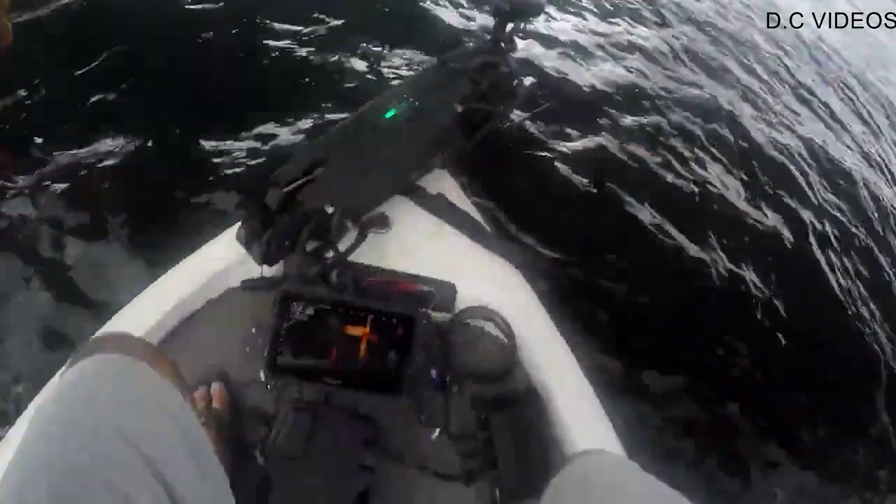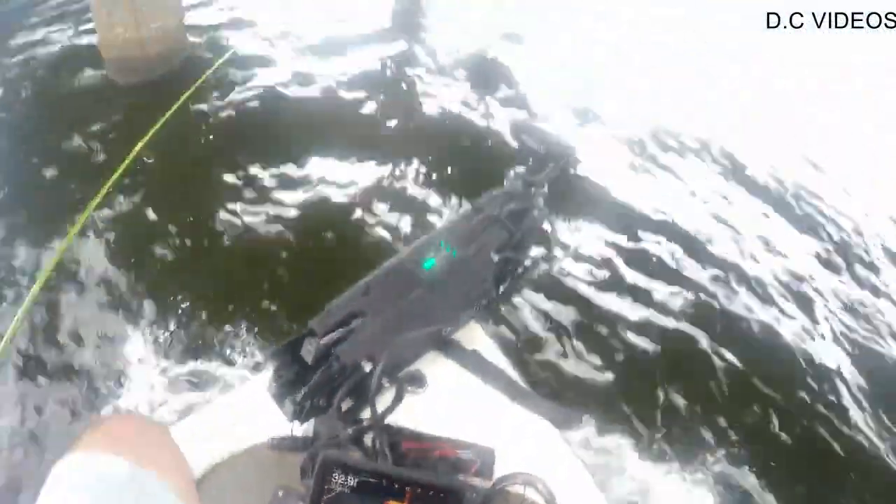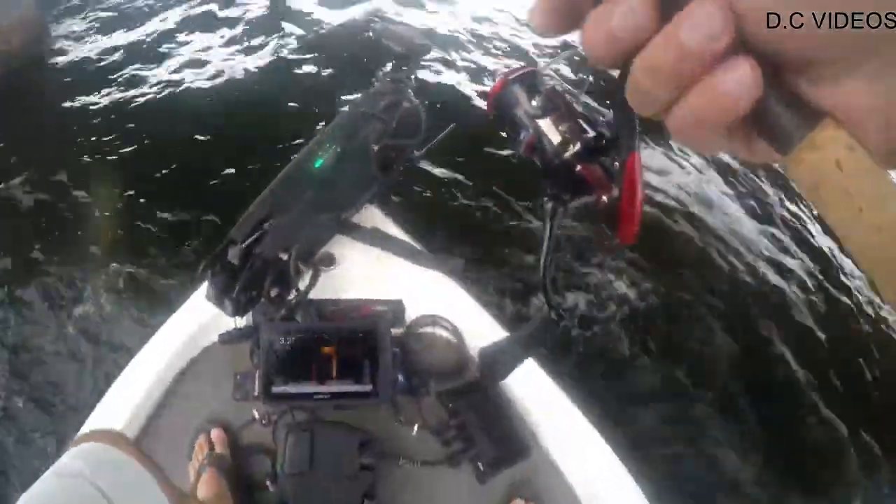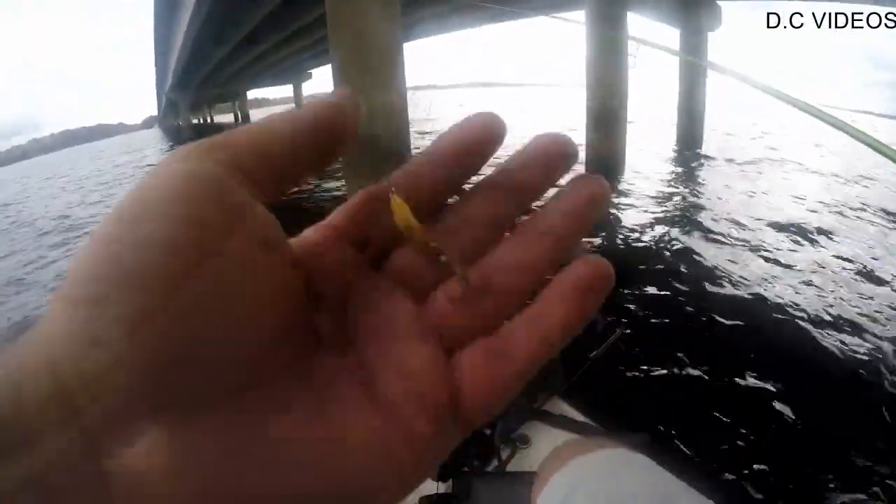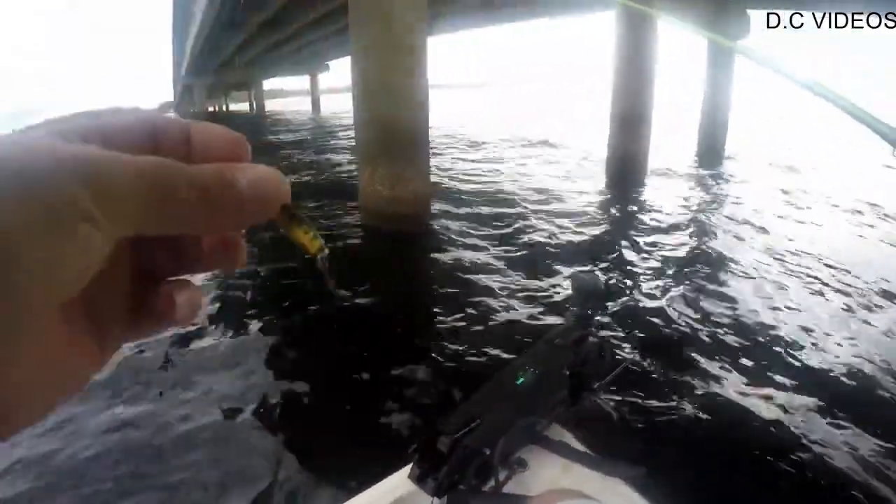Here we go. That screen's going to flicker probably, but there's those fish right there. I know the screen's flickering. That's because the shutter speed isn't set on the GoPro. To get these fish, I'm switching up. This is a jig and spoon. Love using them for ice fishing. We're going to find out if this works.